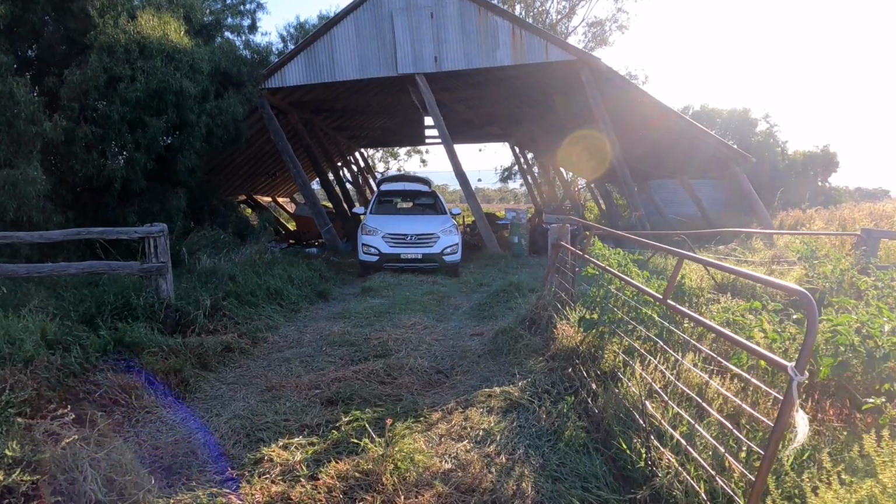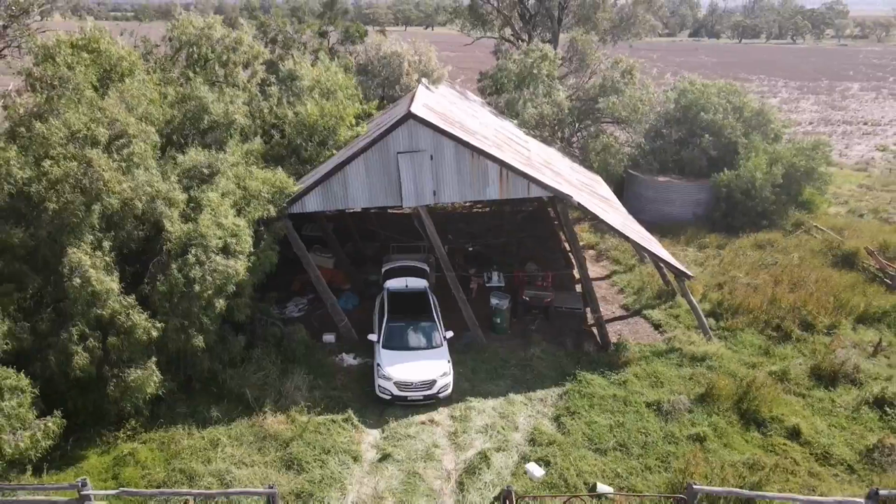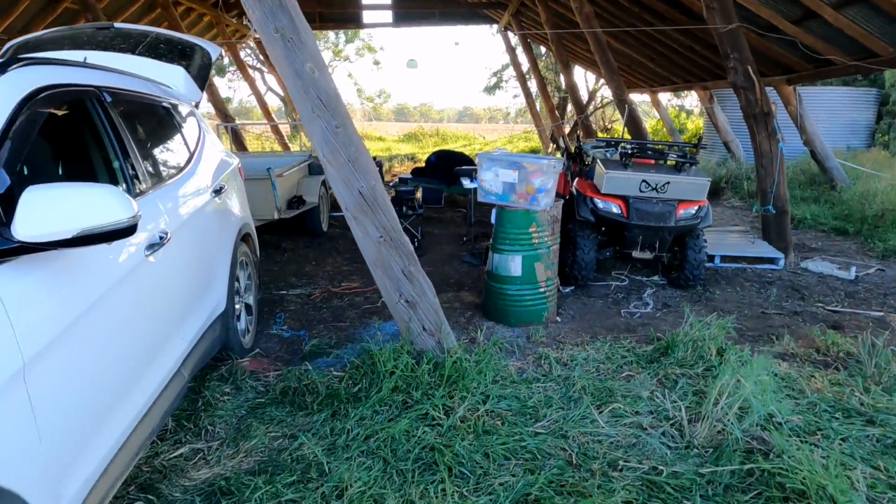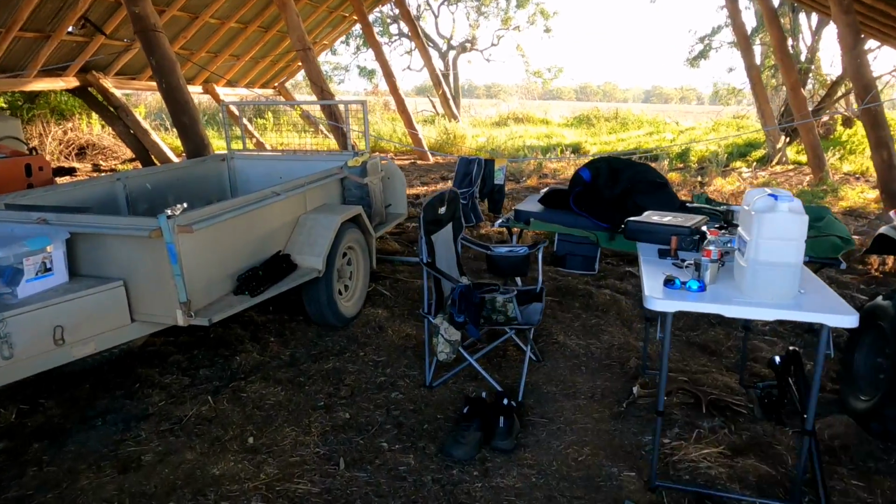How's this for my dodgy campsite I've set up in this 1902 hay shed? It's on about a 25-degree lean to the left. The property owner had quite a chuckle when I set up in here. I said I wanted somewhere under cover. He said it might fall on you. I thought, well, it's taken 100+ years to get on the angle it is. It should stay up tonight.